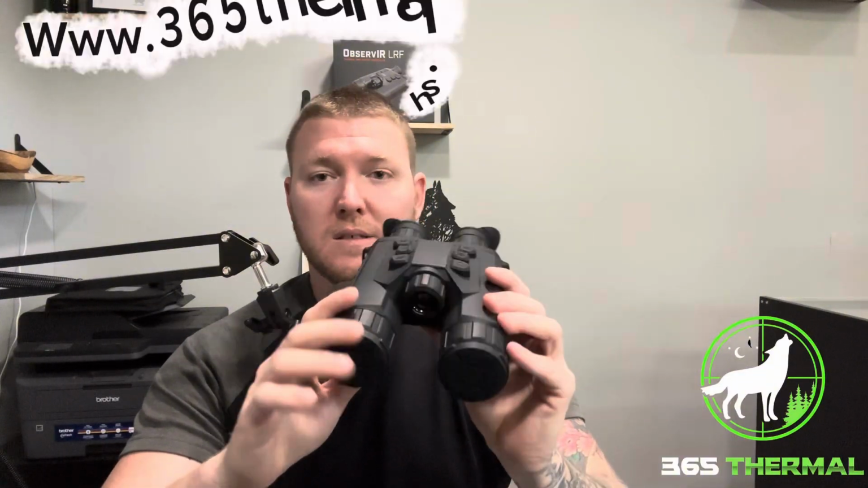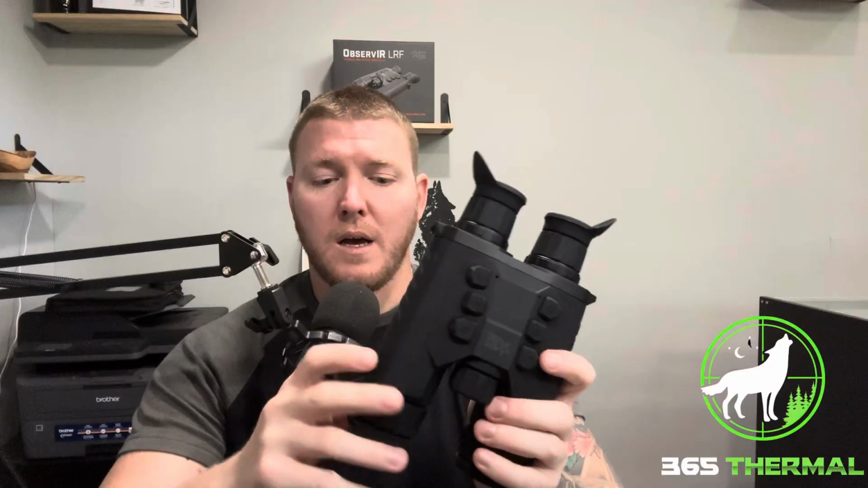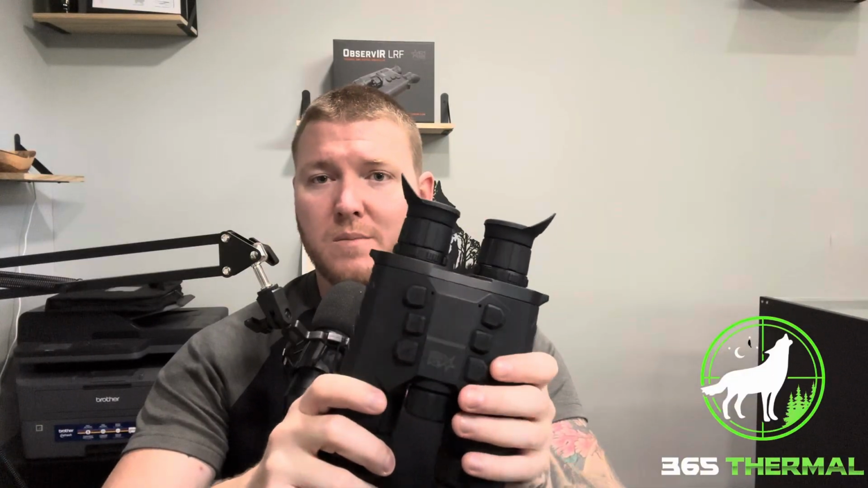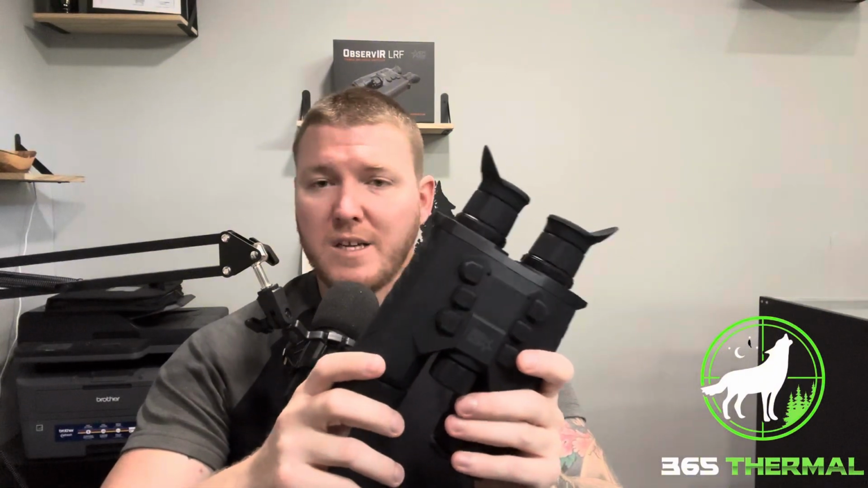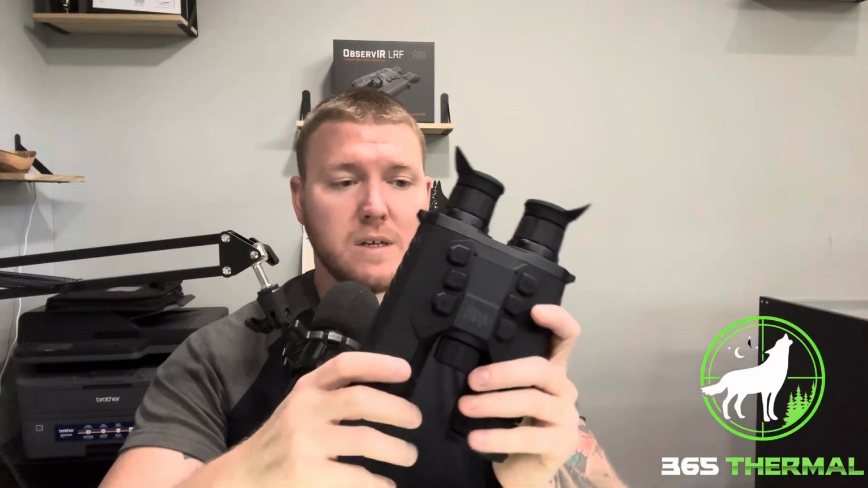That being said, guys, great image quality. Even at a 256, it does have a higher base mag, and it does give you a very, very good image quality, again, for what they're meant for. All right, these are not long range per se binoculars, but for somebody that's going to use them, literally hunting pretty much anything at a reasonable distance, I would say probably out to maybe 300 yards or so, you're going to be pretty solid. The detection range on this is over 1,000 yards, but just from what I'm saying, to where you're going to have a good image quality, I would say that's very, very practical and realistic.